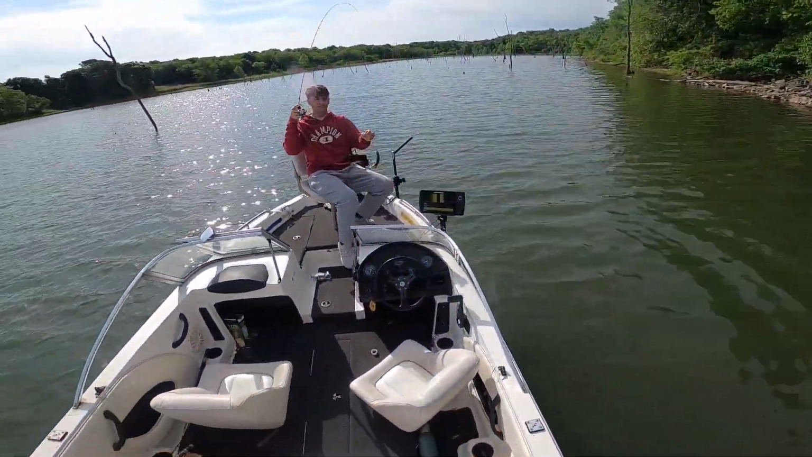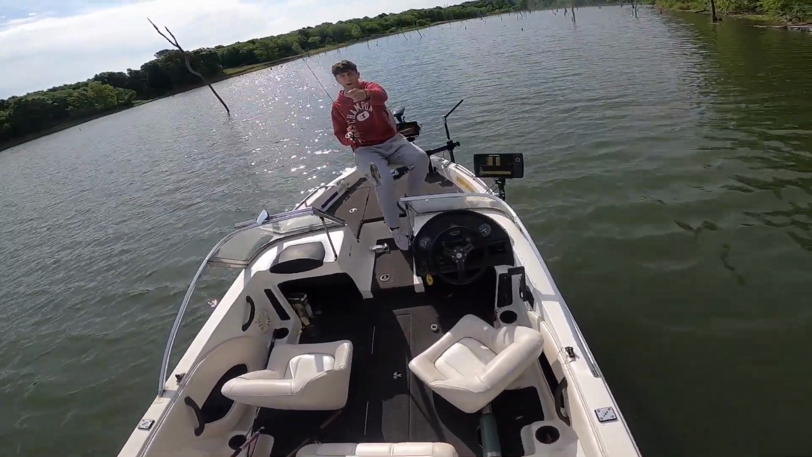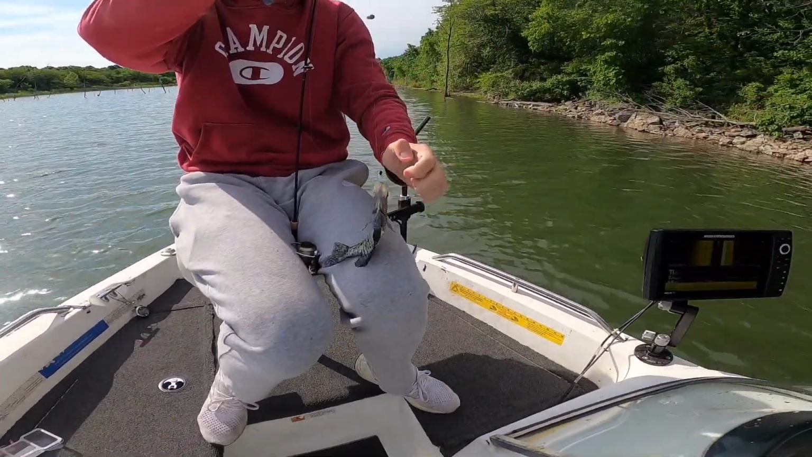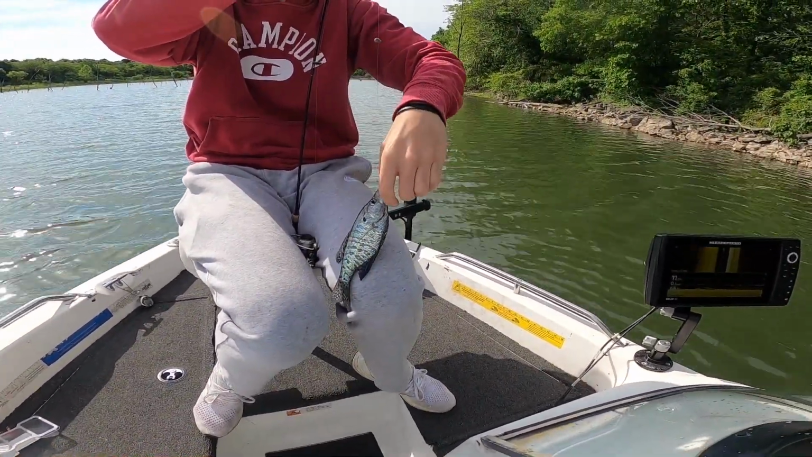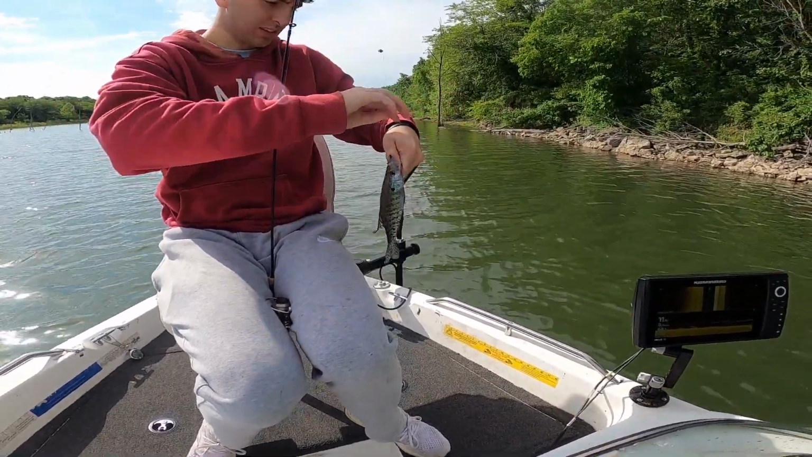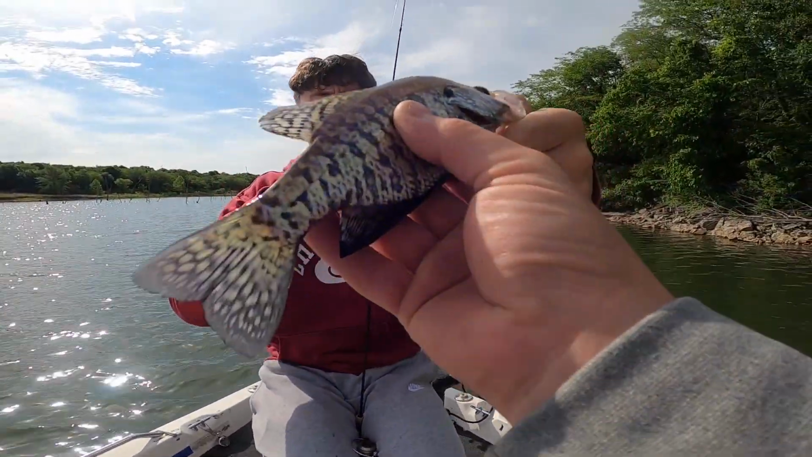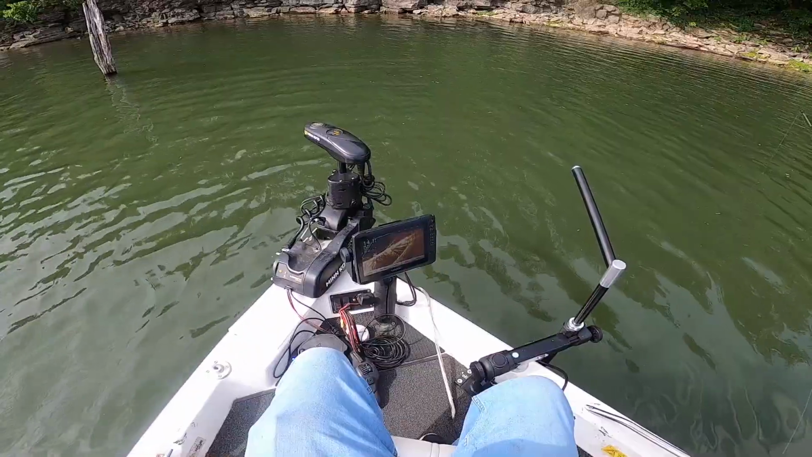Oh yeah, they are little tiny guys. As soon as you put a nibble on, it was a difference maker. They weren't biting again. Come here, man. Yeah, that's a little tiny black crappie, a little tiny male. He's so cool looking though. Yeah, he's a pretty fish.